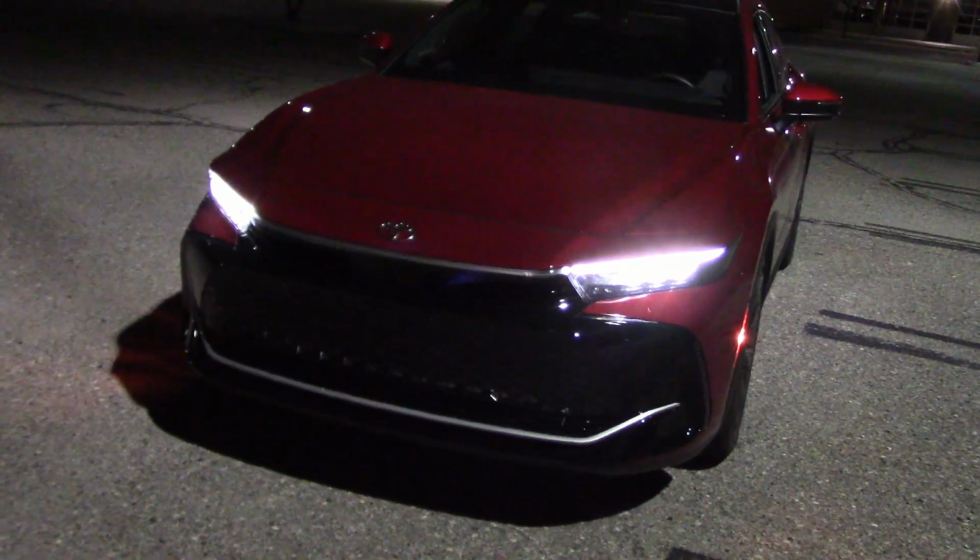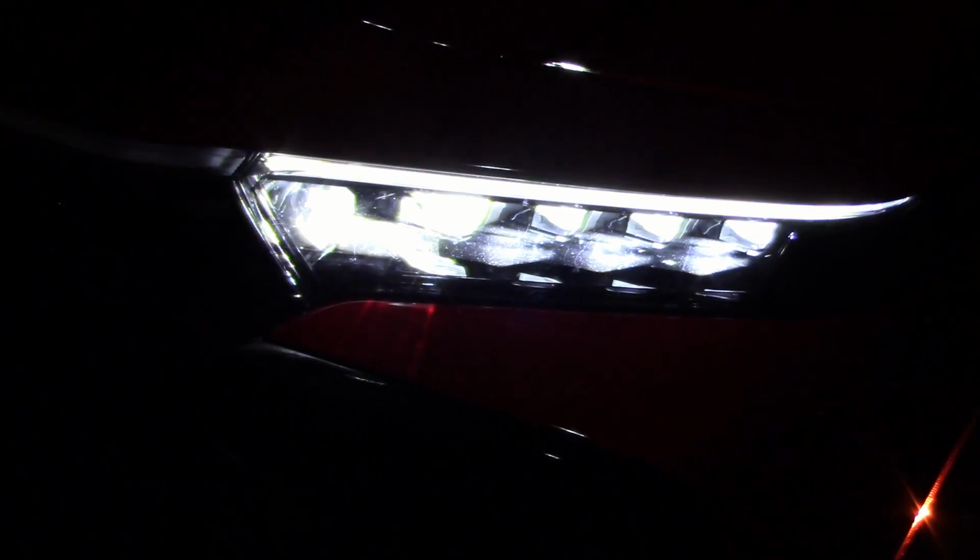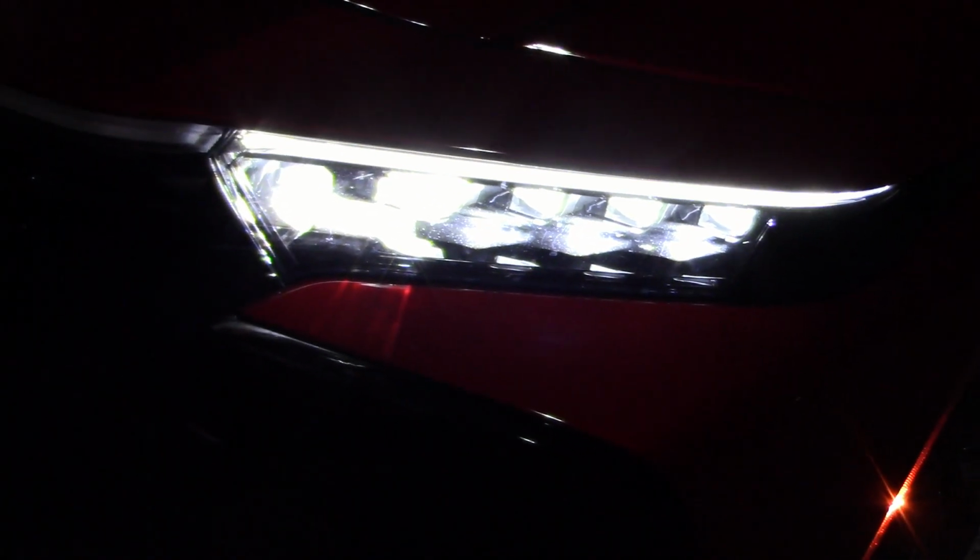Alright, it's dark enough. Let's check out these headlights and do some night driving. And on the low beam setting, we have 3 bulbs on each side at the moment. Flip it on high, now we have 4 on each side for a total of 8.